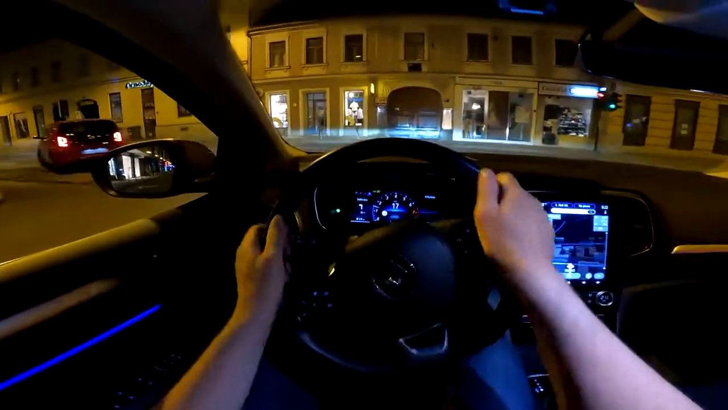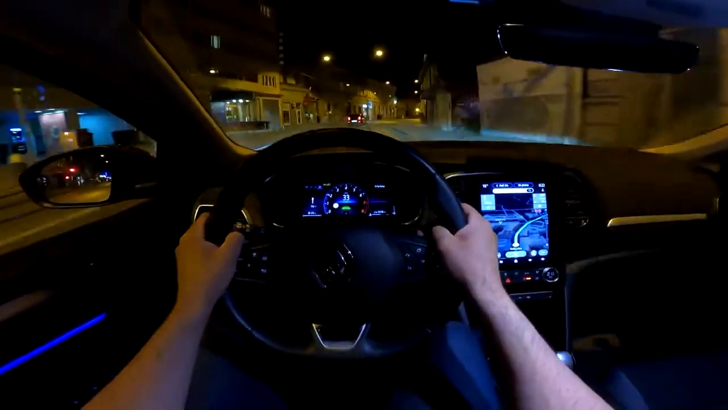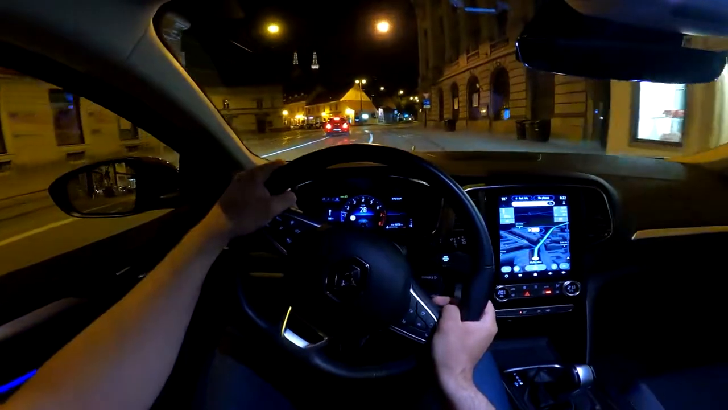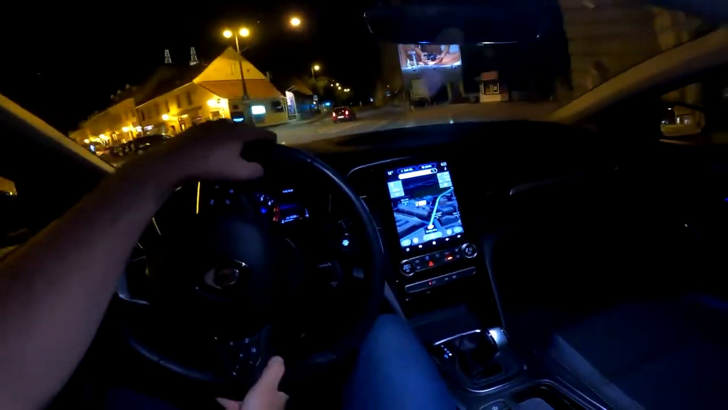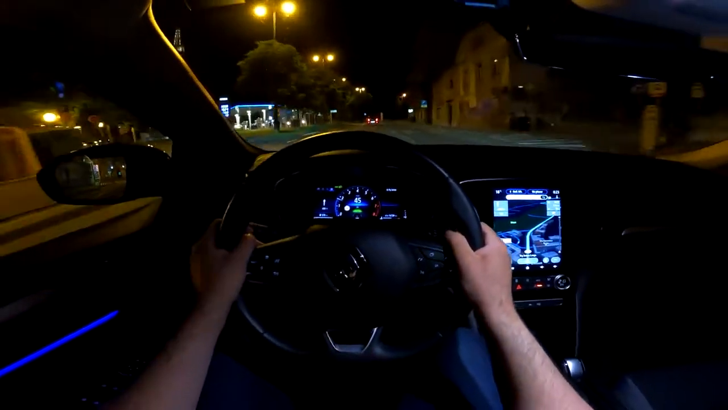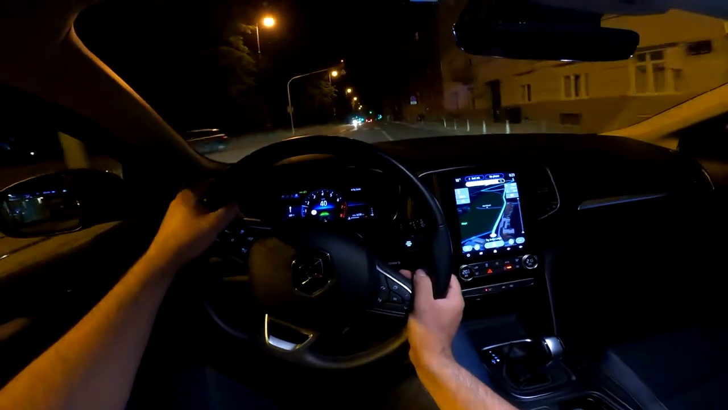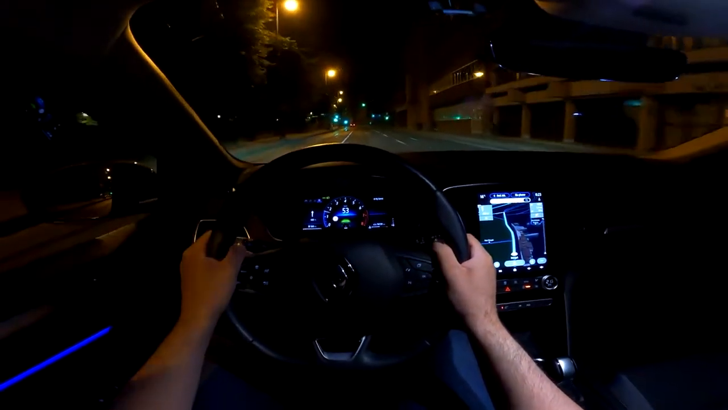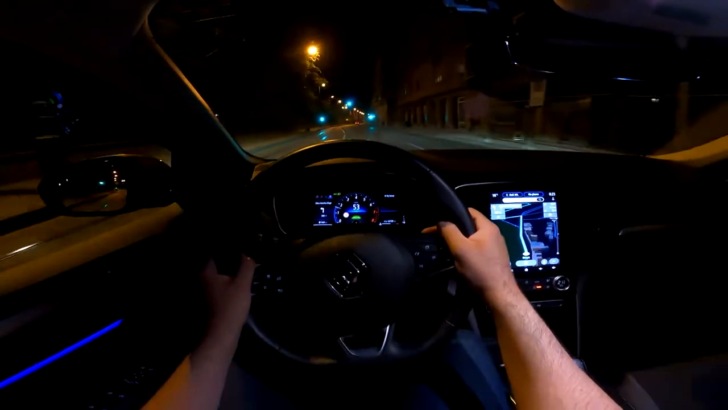Now on the head-up display I also have the little arrow showing me where to go. Turn left after 300 meters.